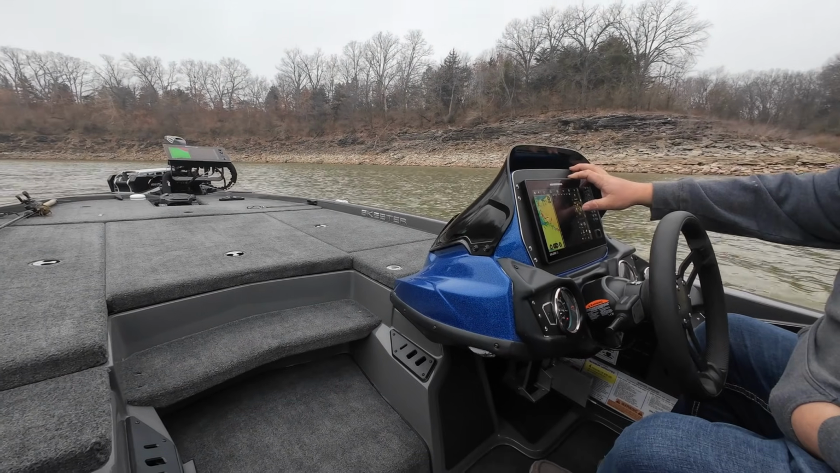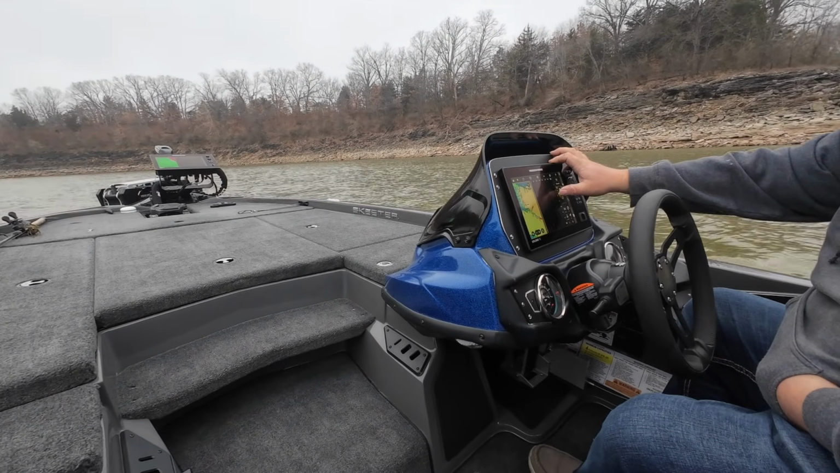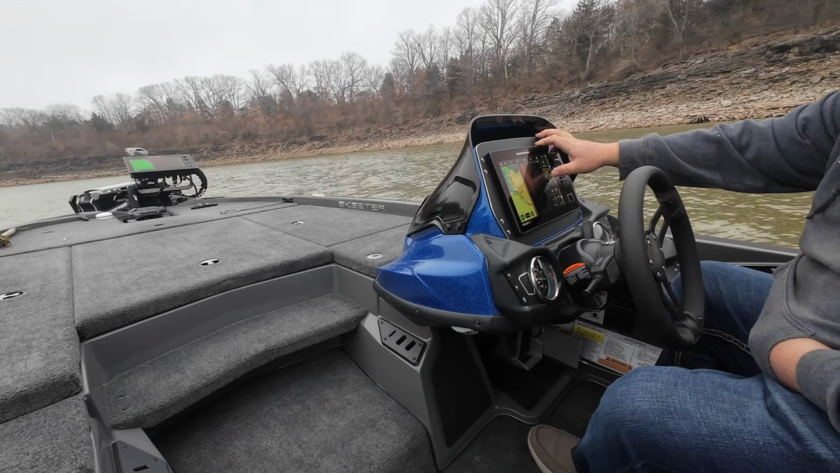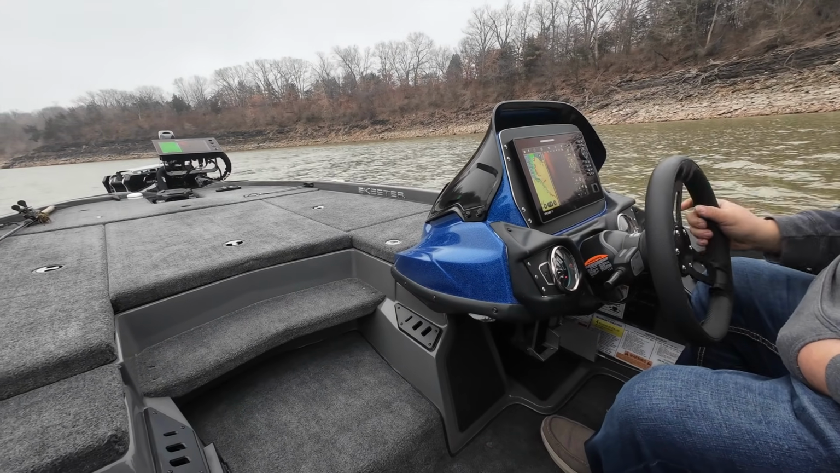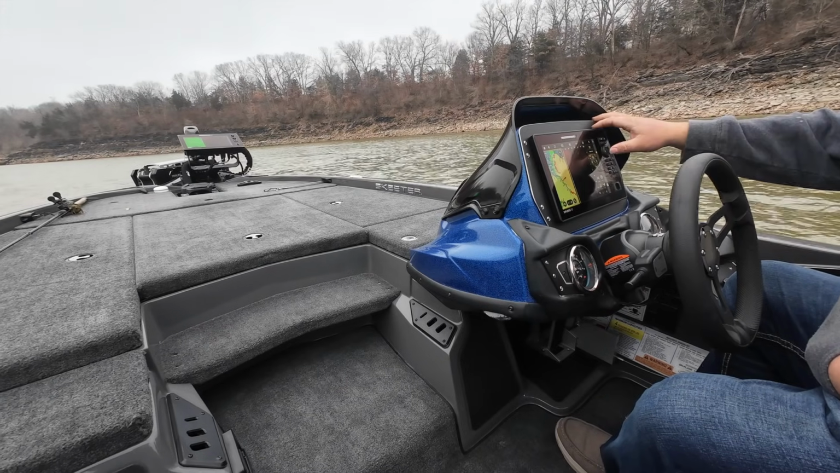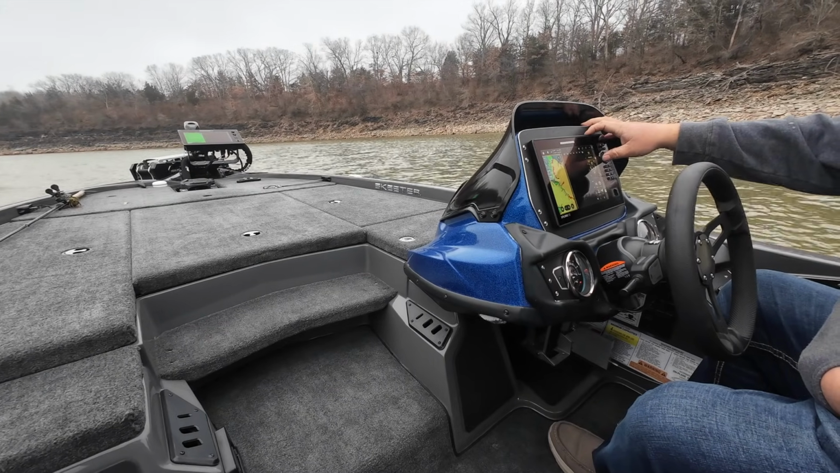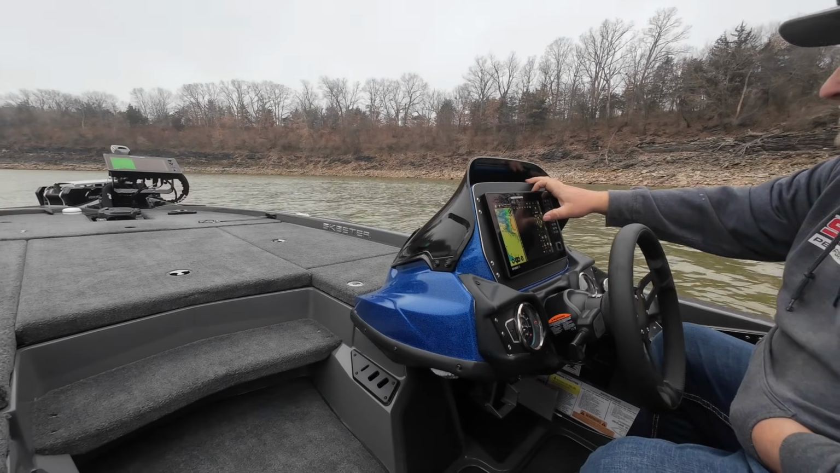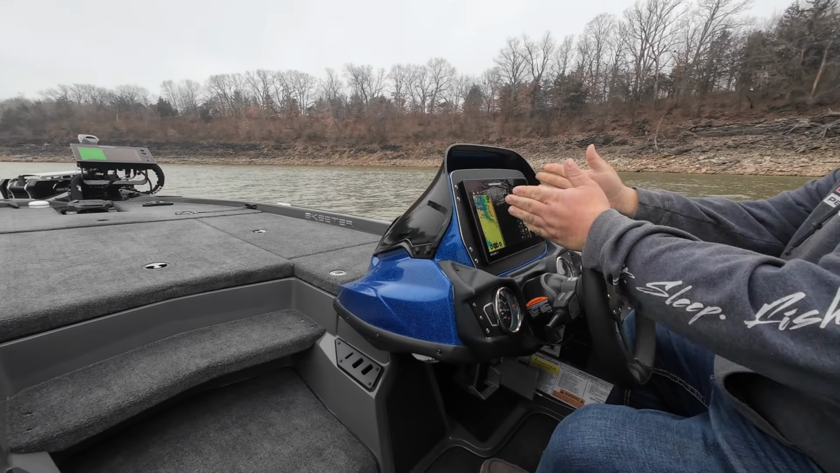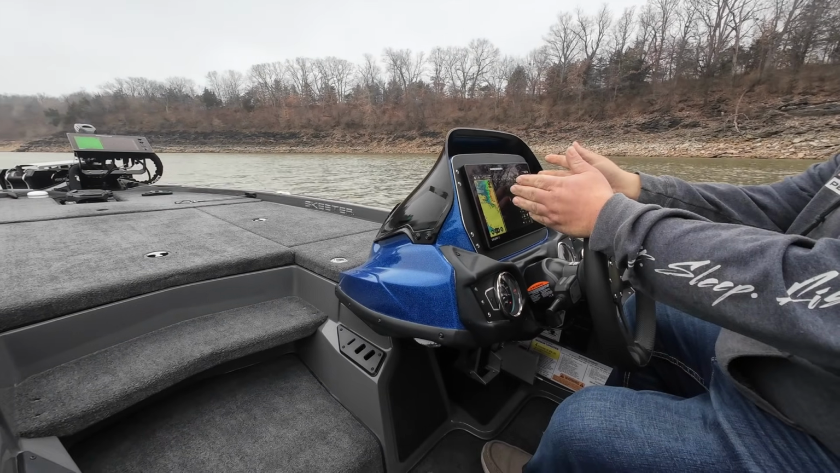One thing I'm not sure of. So I can even scan docks from here. I can go down a row of docks with Megalive and see if there's fish under them or not, or where the good docks are from where the other ones that aren't so good are, without having to leave the seat. And if you wanted to, you could split screen your side imaging and your Megalive.